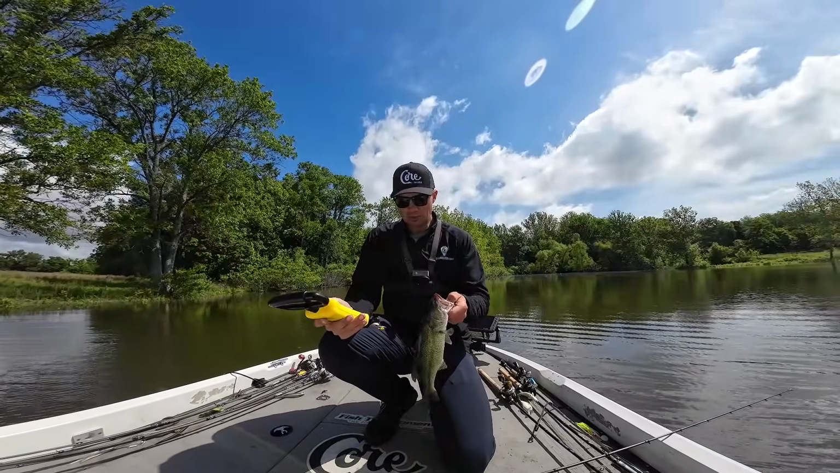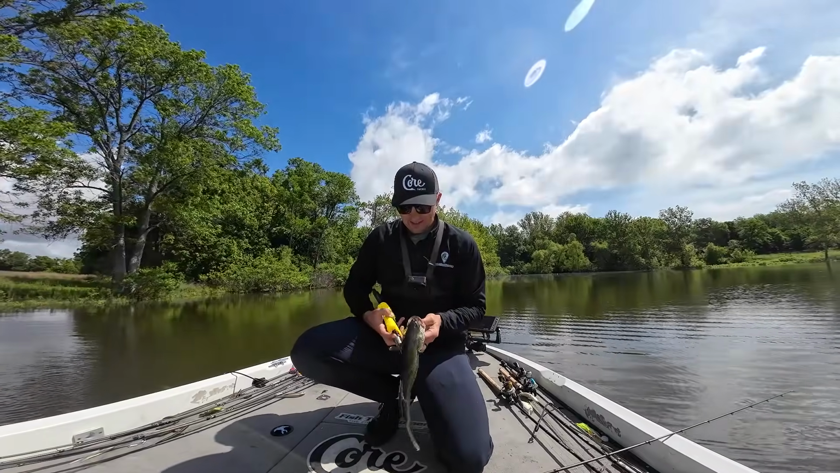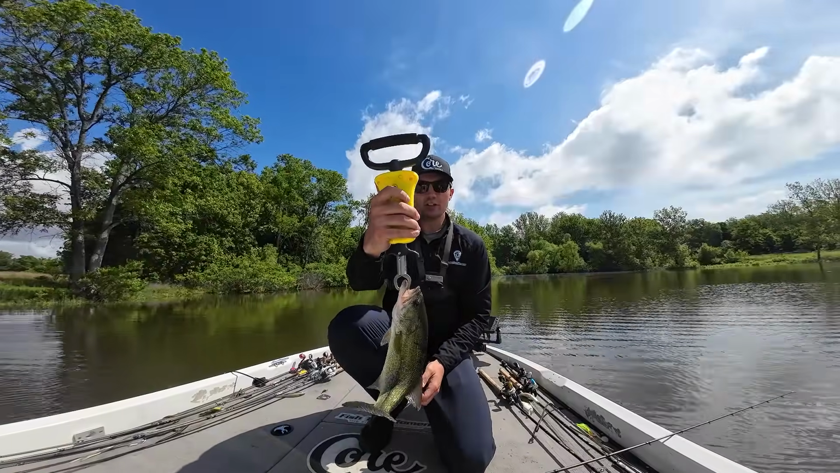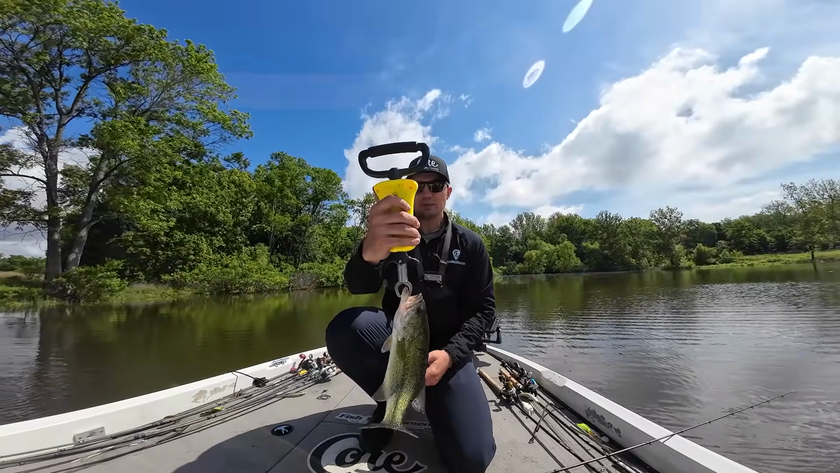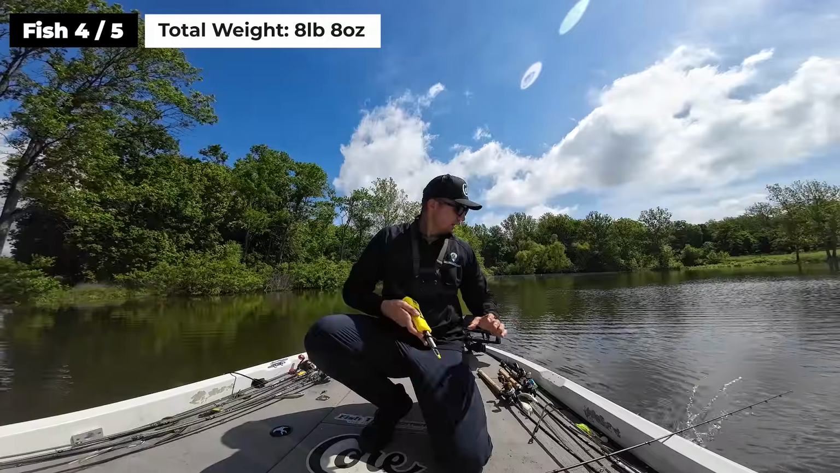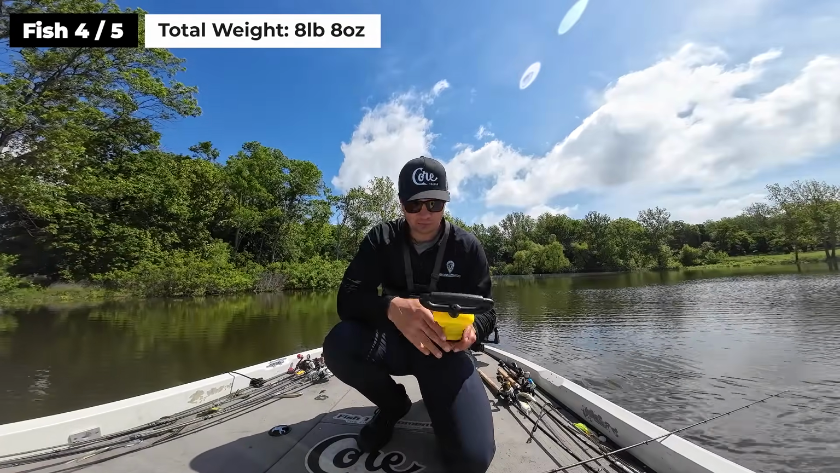The sun's getting pretty bright. That's not a big fish either, but at least it's a keeper, and I wanted to just try to see if I can get like 4 to 5 fish in the boat here before I start trying something different to maximize this pattern. It's just a 1 pound 4 ouncer. Really small fish, just a little male. Not too bad, but I mean, we have 8 pounds 8 ounces for 4 fish.